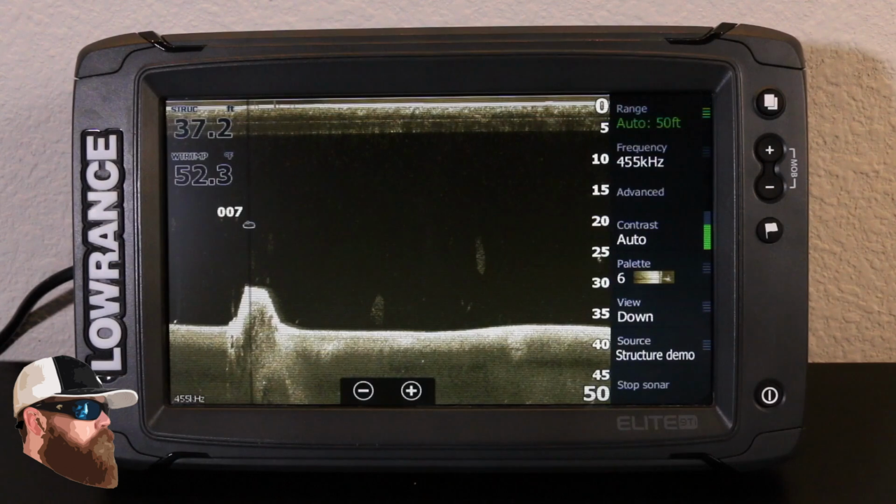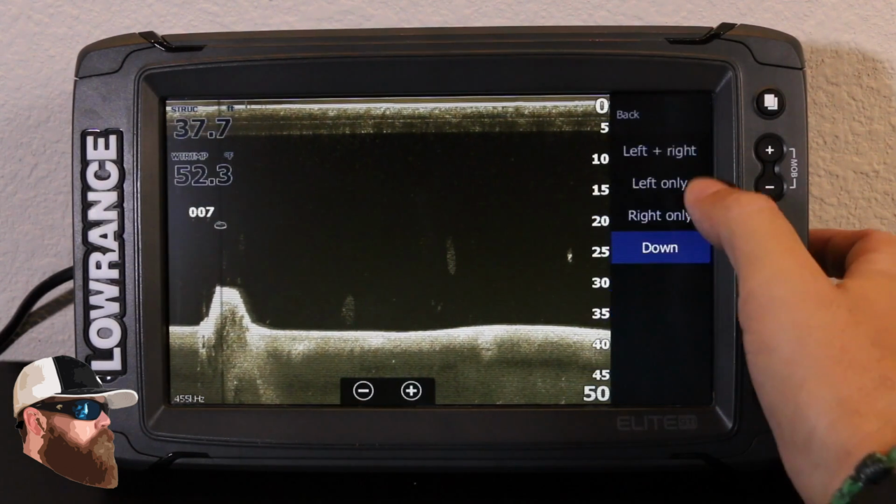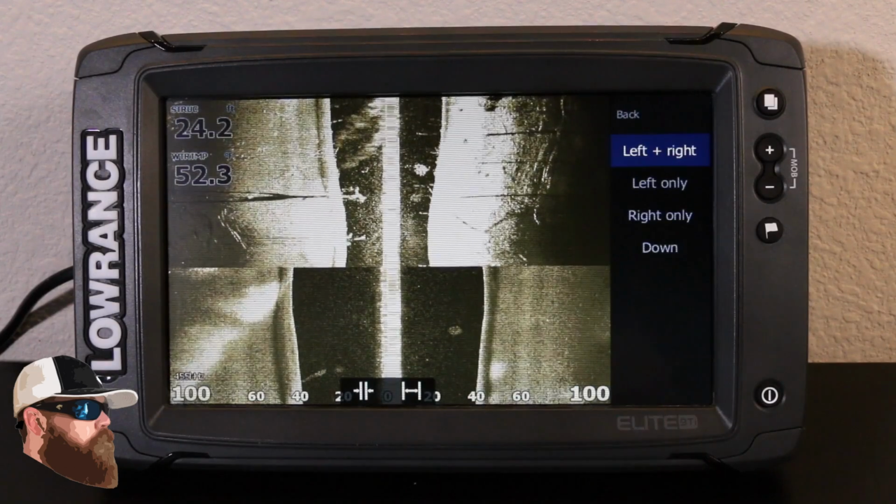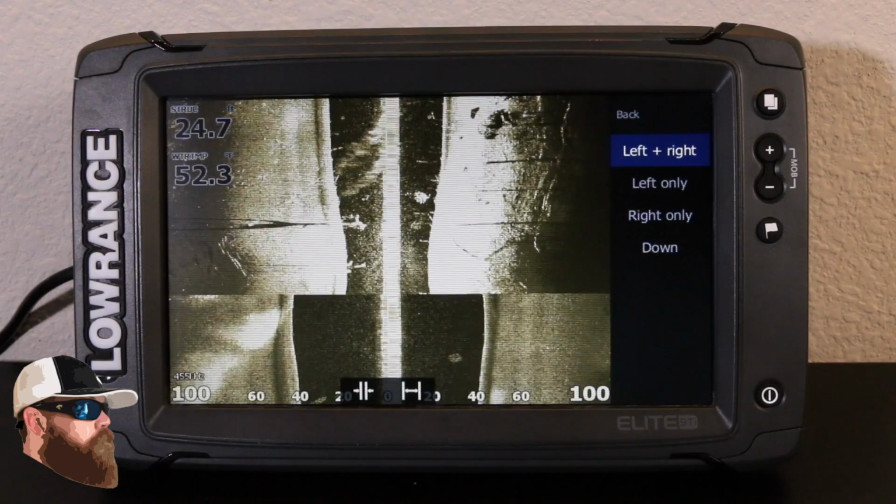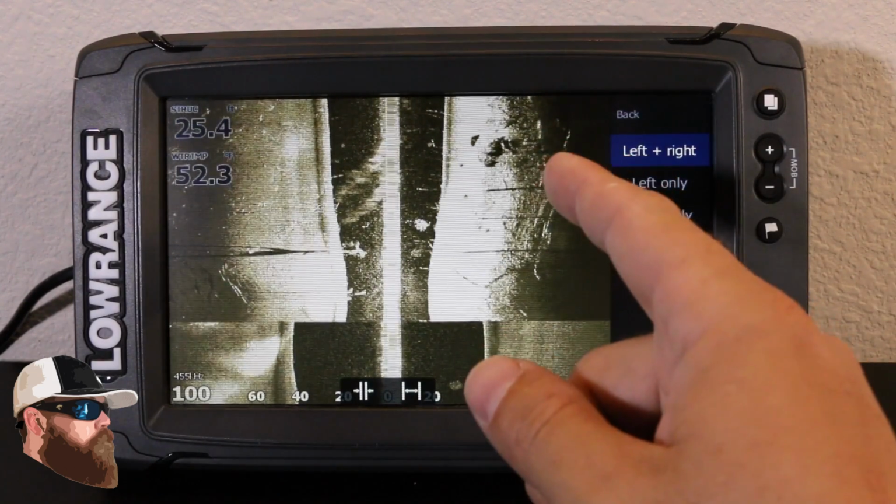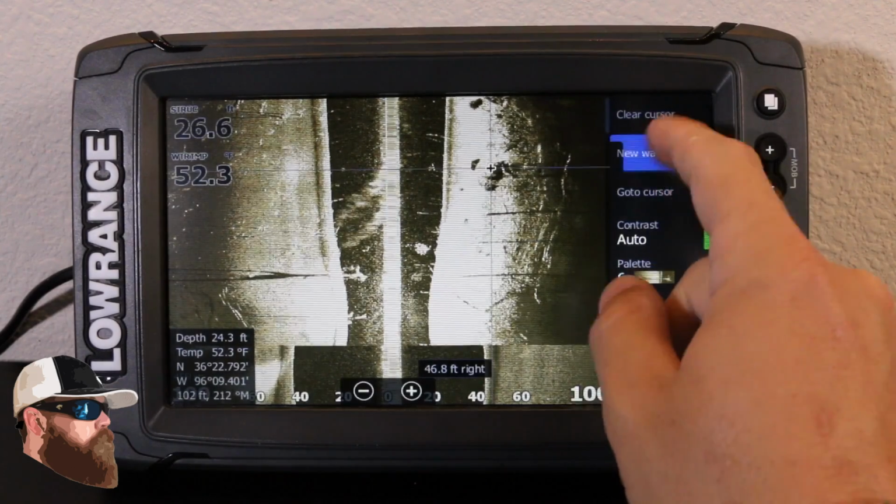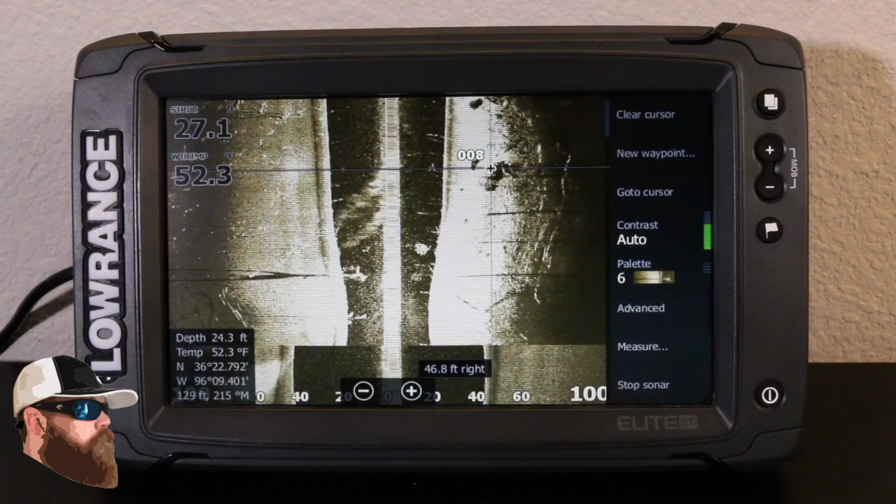And of course, the last way to save a waypoint, if you happen to have side scan. So when you're looking at your side scan, you can see I'm looking at 100 feet in either direction. So I don't necessarily have to go right over the top of that structure to mark that, but I can still mark it right over to the side. So as you can see, I've got a little bit of a rock pile formation right here. So I can come over and just select that rock pile and hit new waypoint. And I'm gonna call it a rock, and it numbered it number 8.